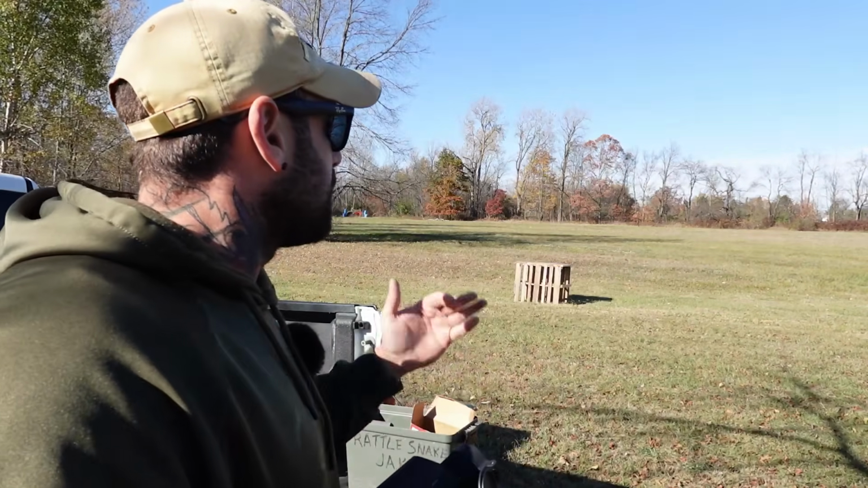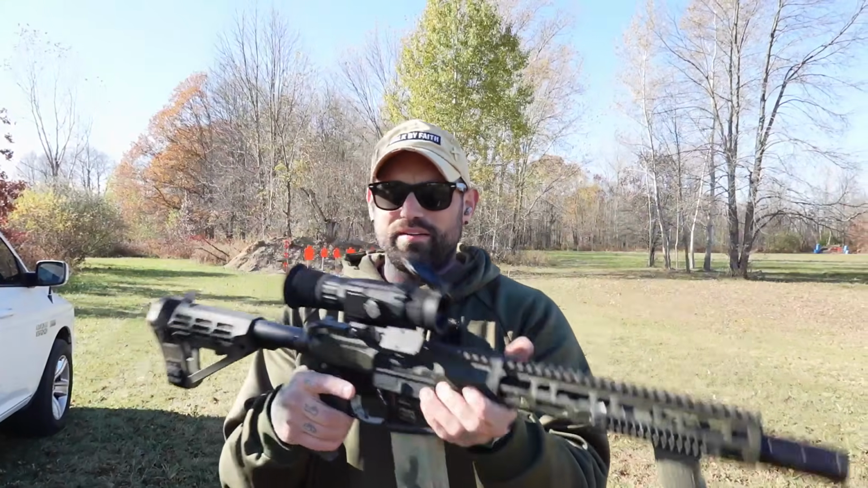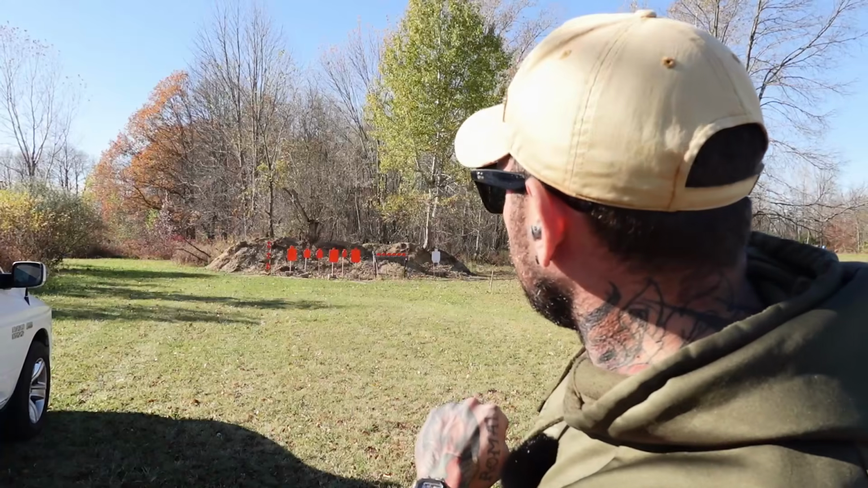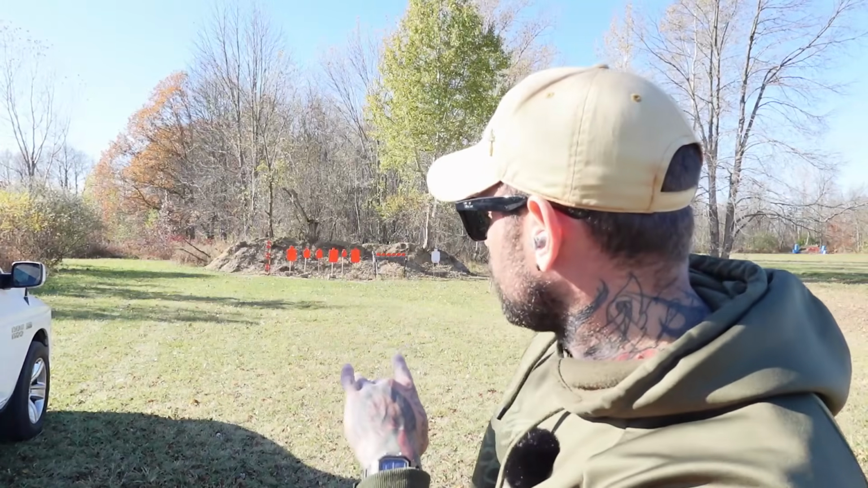But let me mount this up. Let me do a one-shot zero real quick, and we'll take it out to distance. We're not going to shoot any animals. I don't like to hurt animals, but let's do that real quick. Okay, we have the 325 mounted up on the 10.5 AR. We have some steel targets downrange. I'm going to go for the dueling tree, and then try to hit one of the 8-inch steel plates on the plate rack. The dueling tree has 6-inch steel plates. We're about 40 yards away.